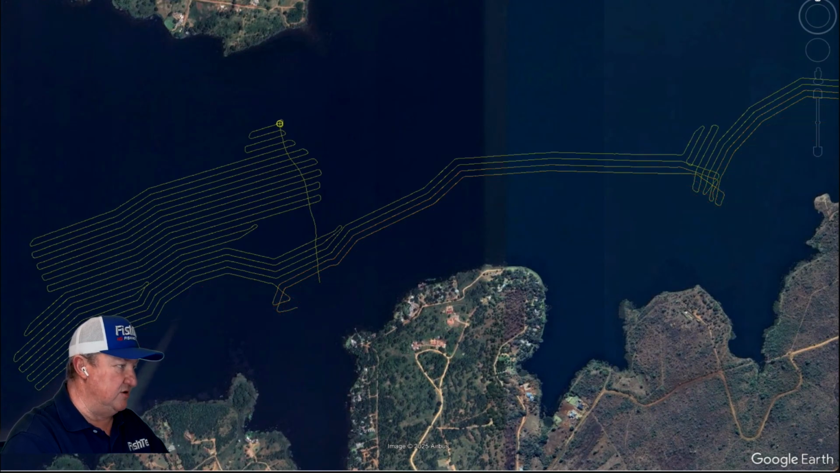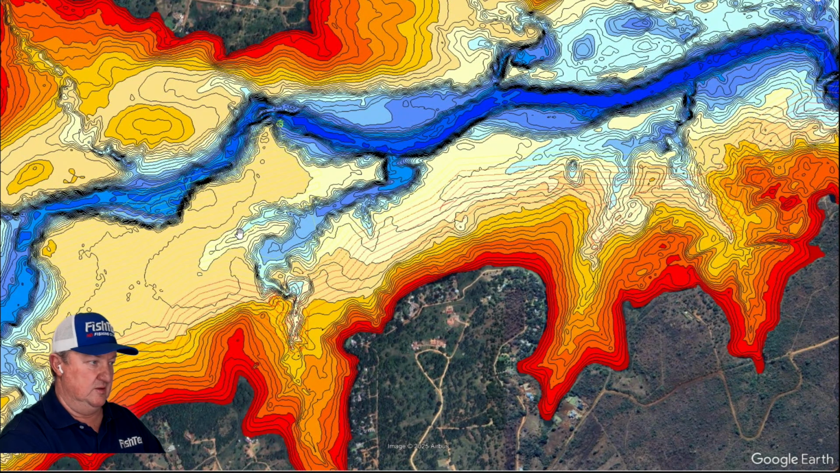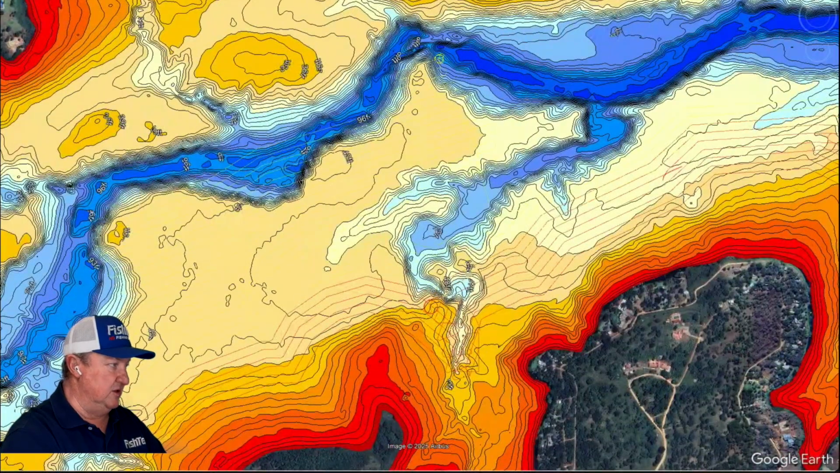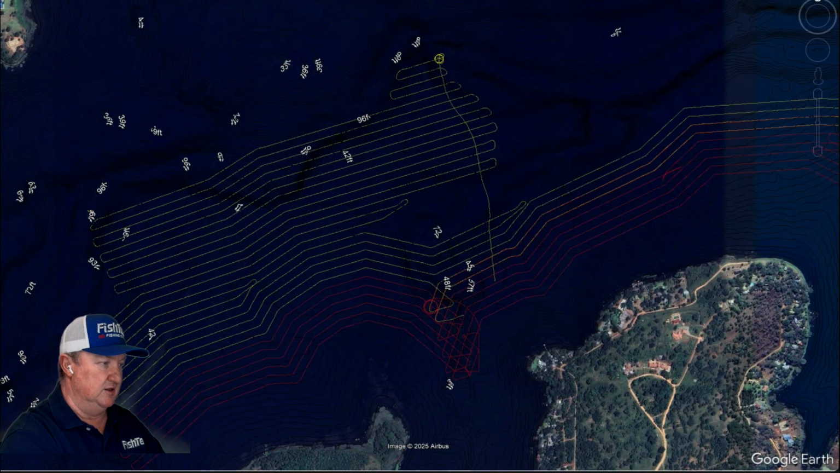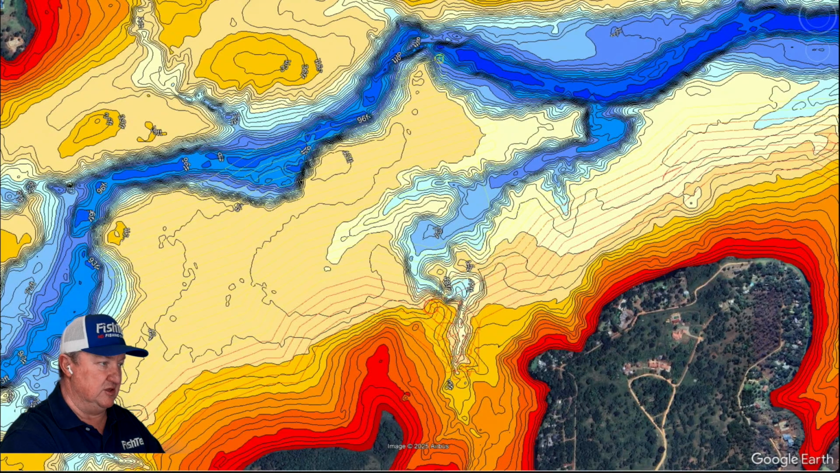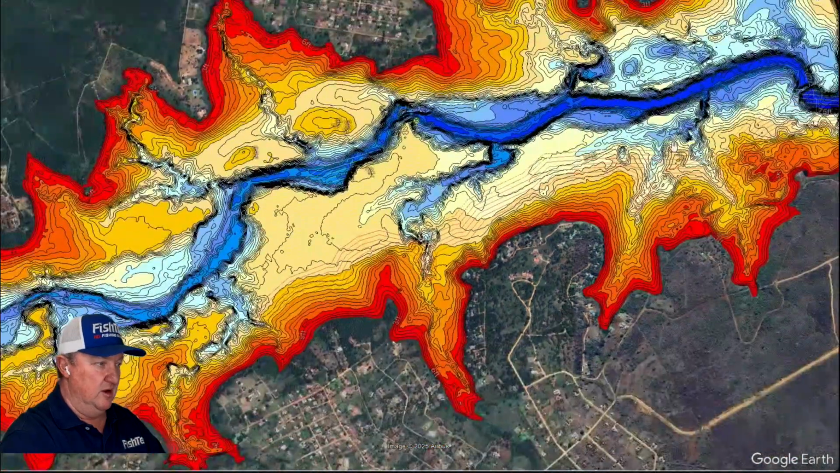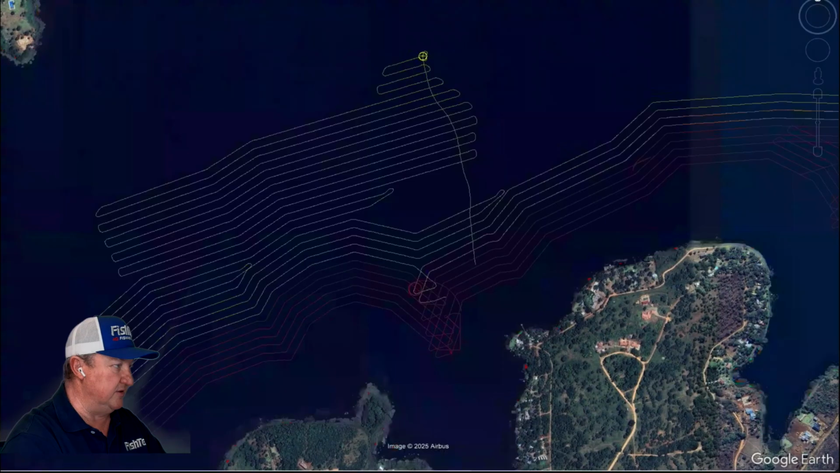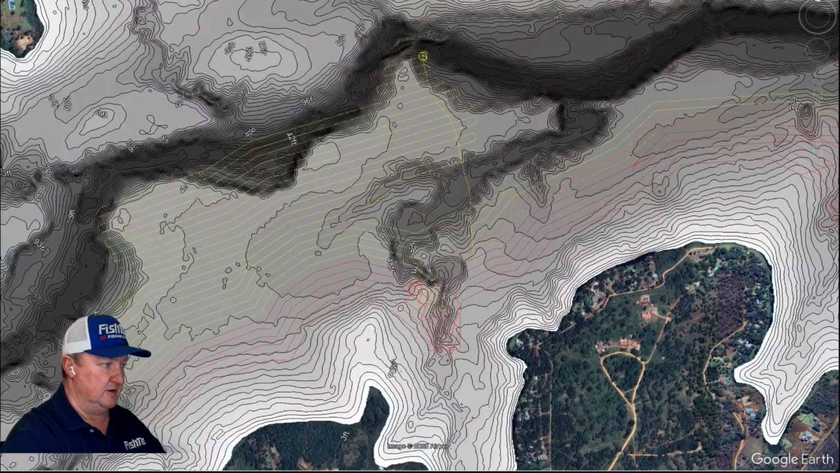Let's leave those on. Okay, that's the contours. You can see, let me turn the ISO baths on and off, so you can see where the trail is. You can see why it did it out there. You can see all the way out to that channel. You can understand why I mapped the way that I did. And there you go. What I've done for this one, I think we should use the grayscale one. I think that's going to help us a bit.